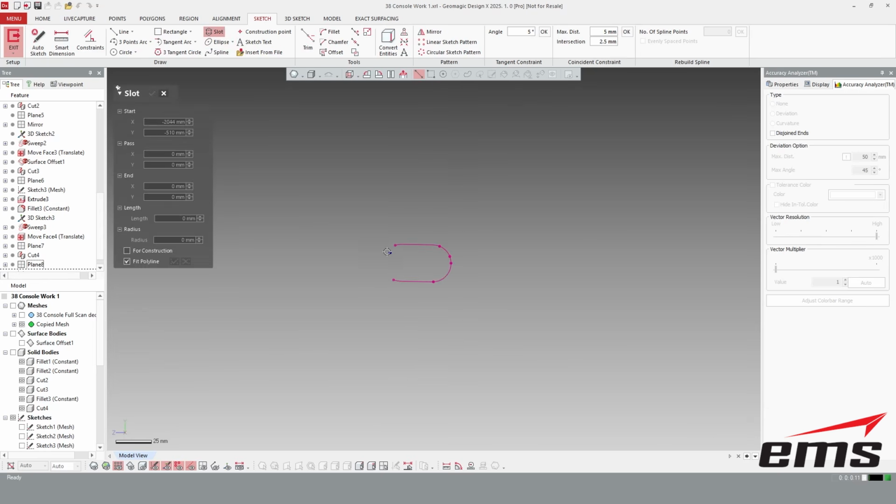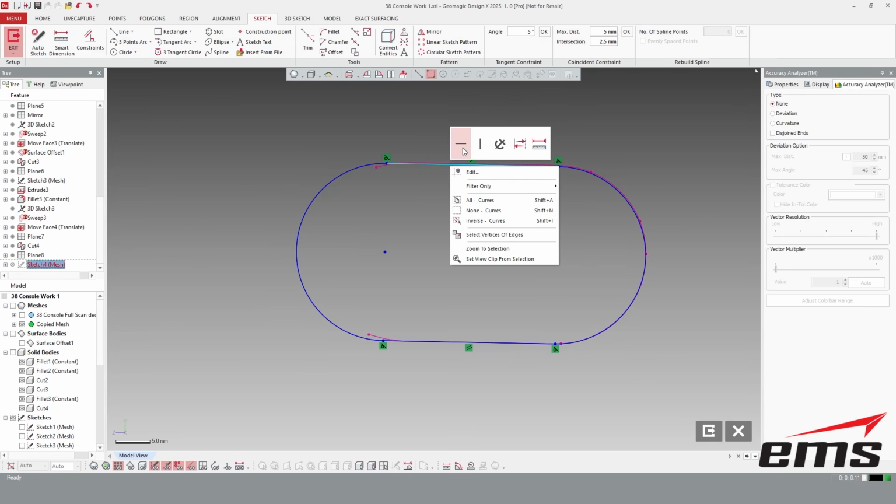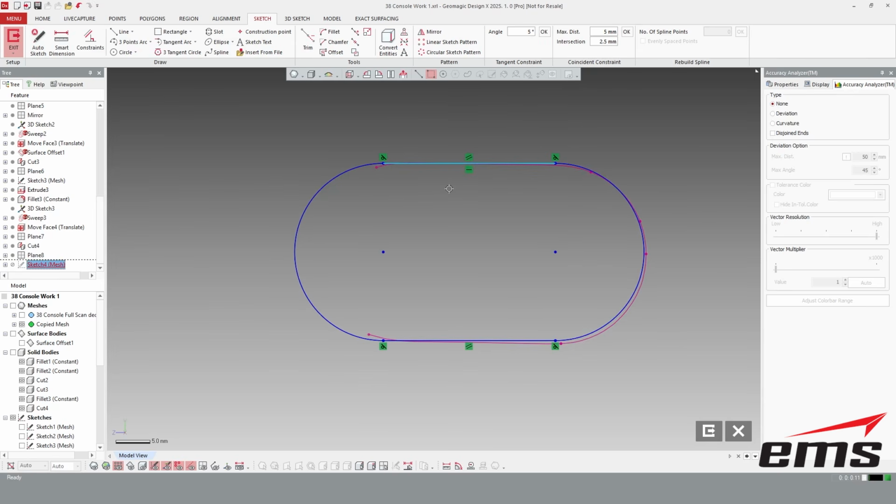I'm going to pick the slot command. I'm going to window this in. Start that over. Window this in. Okay, so hold on here. Let me go back. So you can see it's parallel, but it's not horizontal. So if I right click and make horizontal, look, you can see the difference.